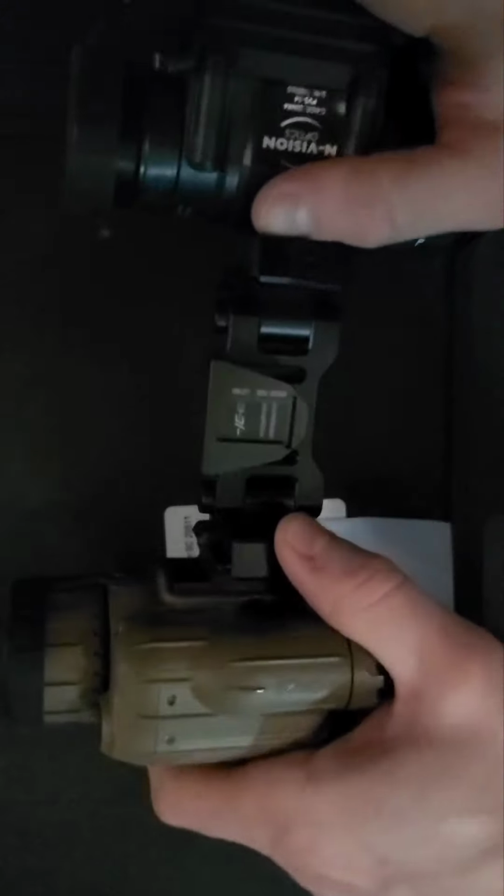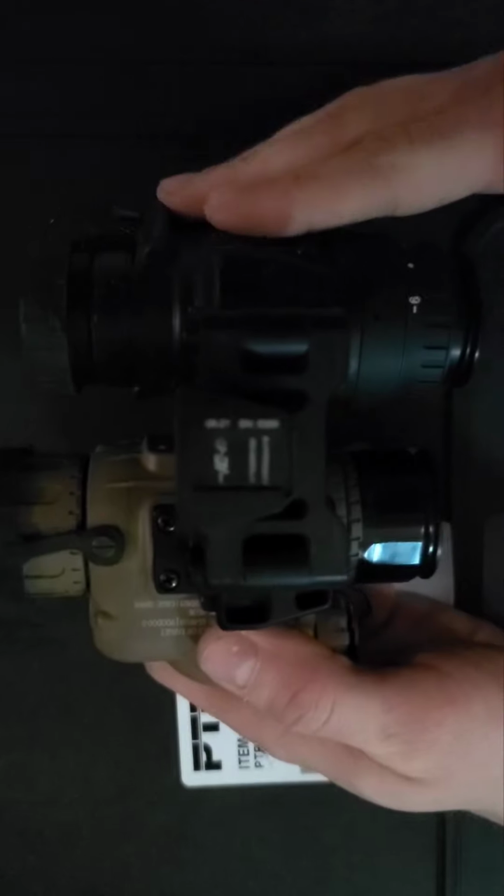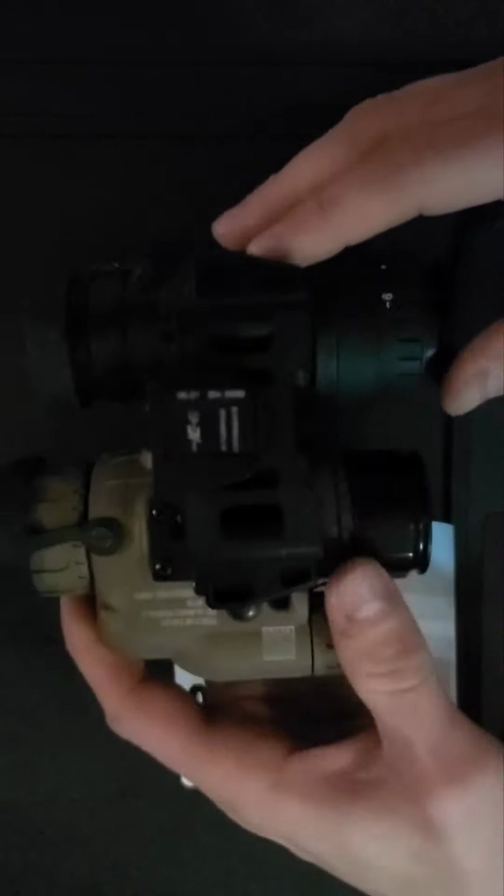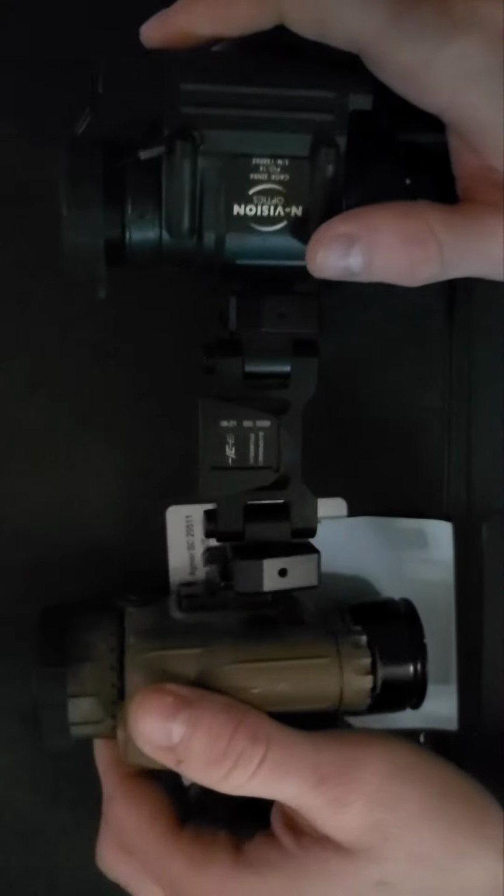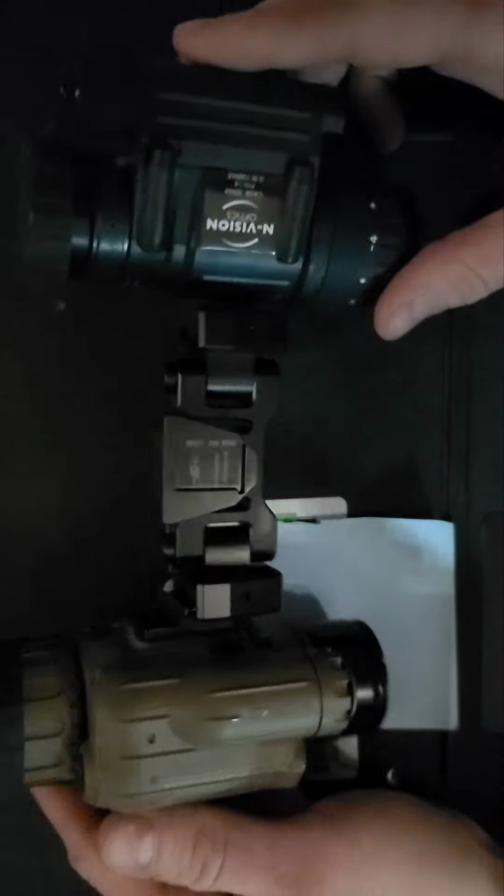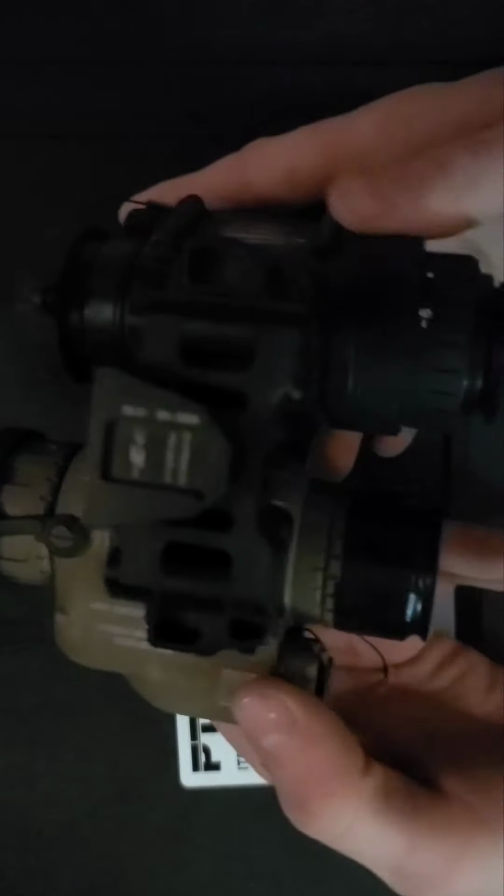I wore this setup here from 6 in the afternoon to 3 o'clock in the morning and didn't really find fatigue. Whenever I was running the PVS 14 and the Nox, which is what I was doing previously before I purchased this unit, as soon as I'd get to my spot after walking to it, I would immediately take off either the thermal or the night vision device, just because it produced a lot of fatigue because of how far it is away from your face on top of the weight. This setup right here, almost 4 ounces lighter, is pretty significant.